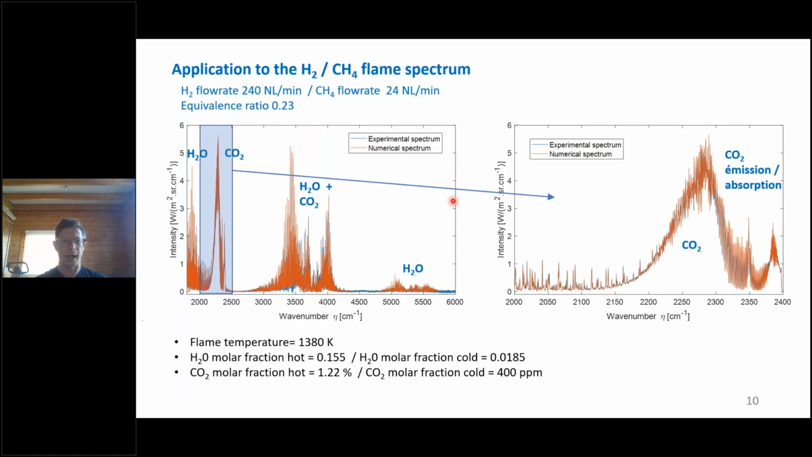Next, we have done exactly the same, but considering not just hydrogen, that is a pure H2 flame, but a mixed flame including H2 and CH4, that is methane. So this flame has the same quantity of hydrogen, but 10% of CH4 has been added.